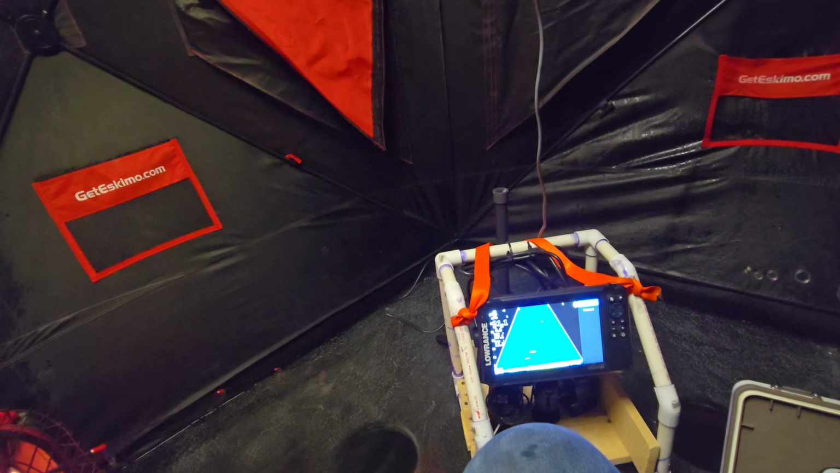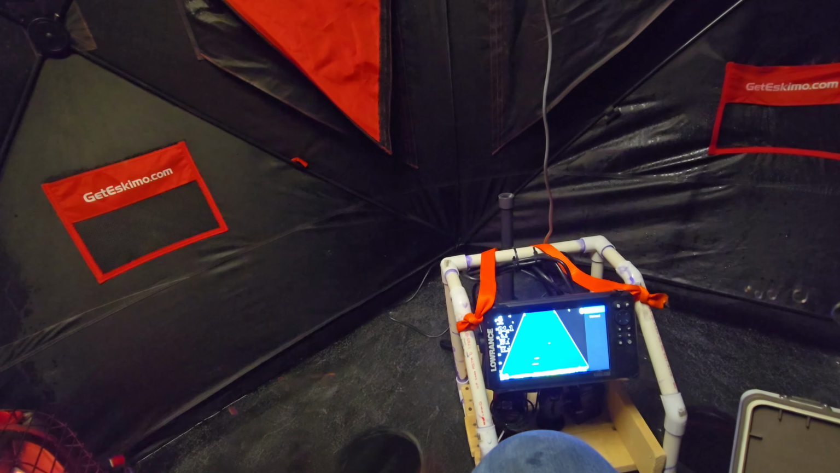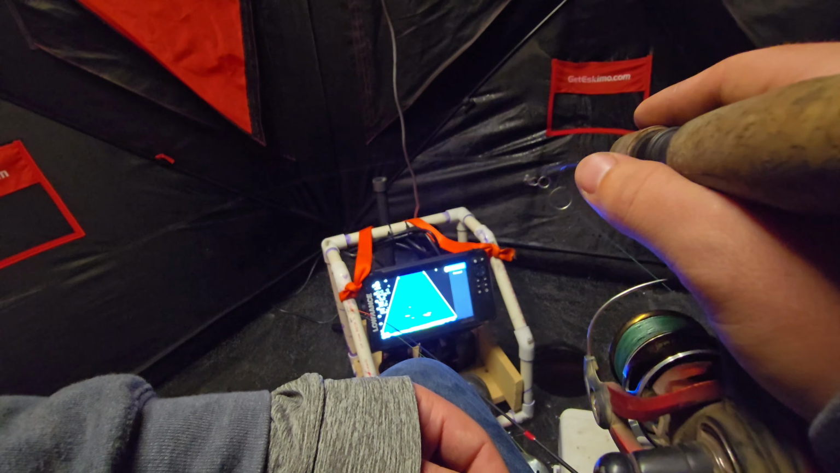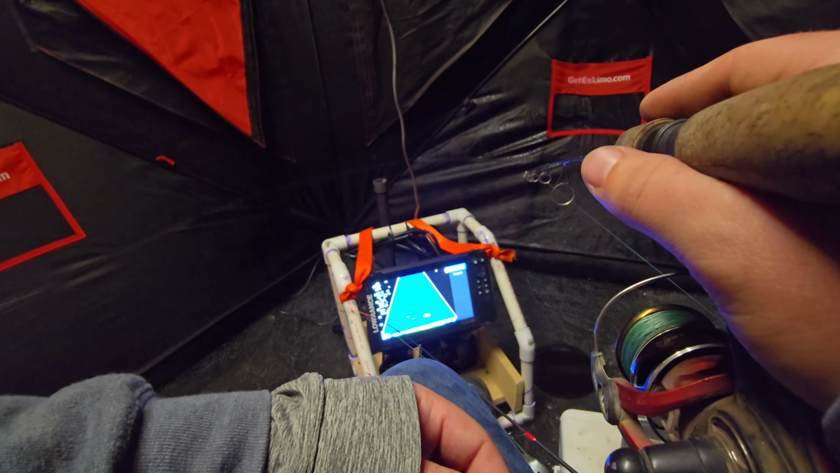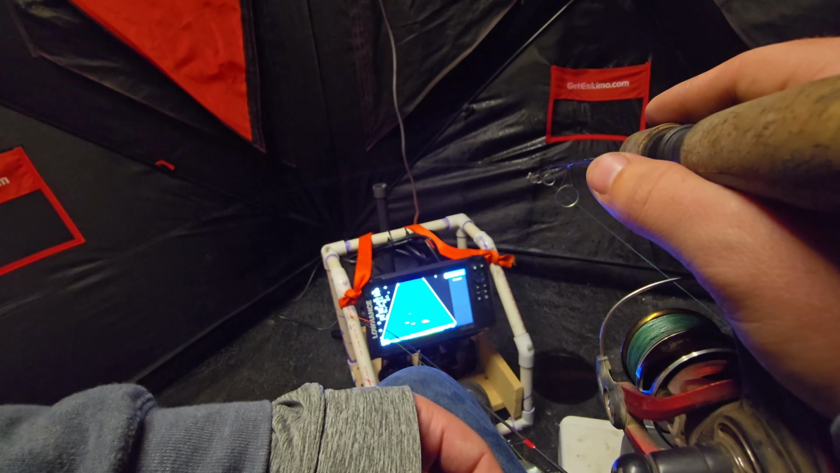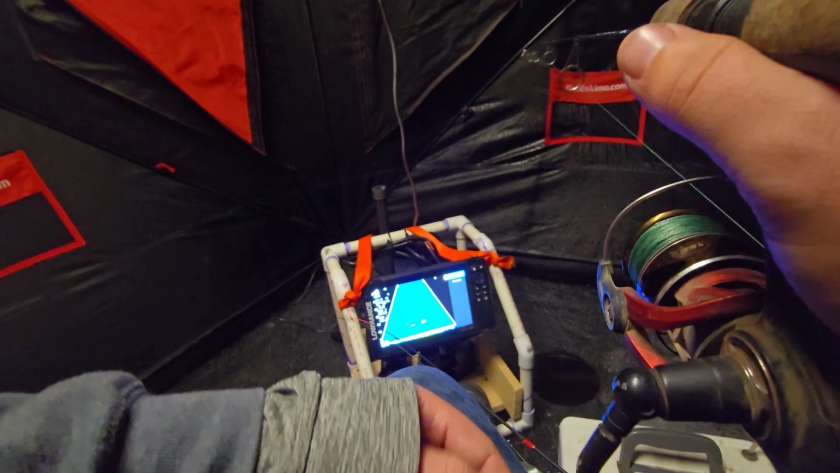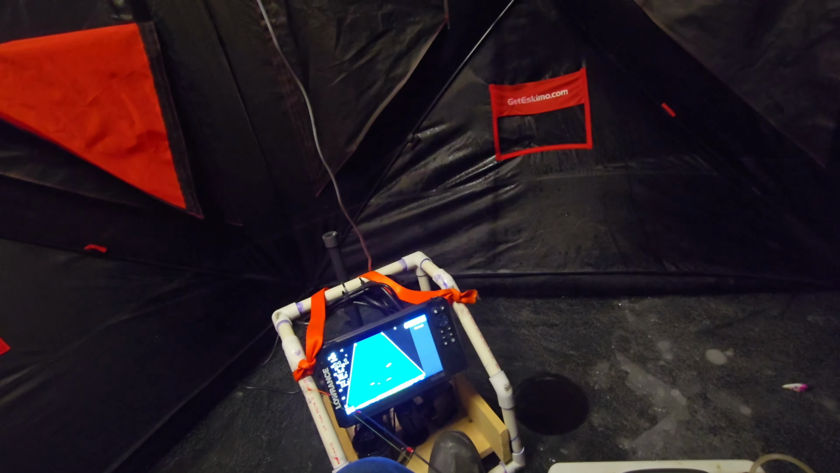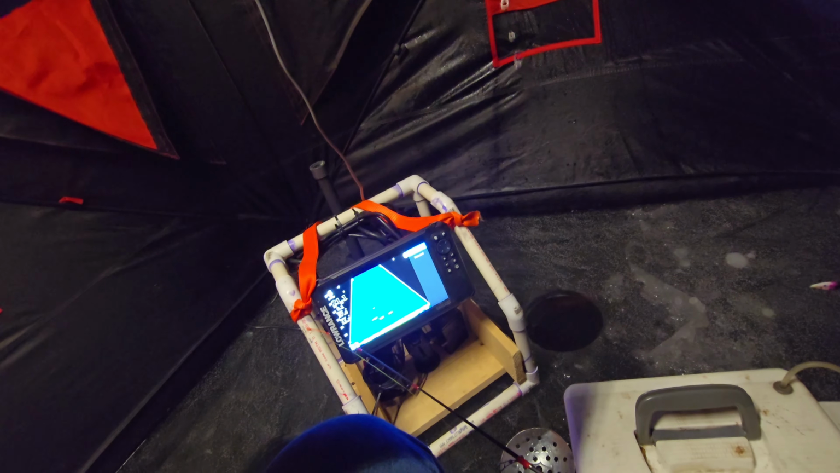The pigs are finally hungry. I think that one might be another pig.